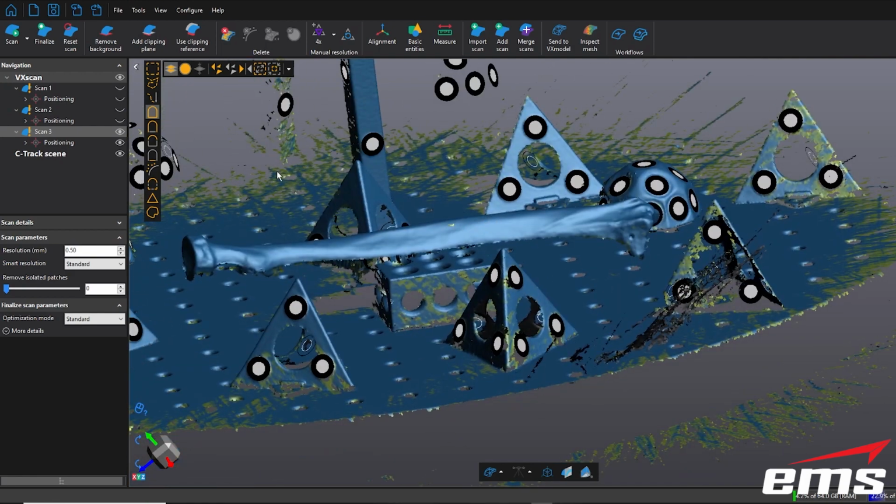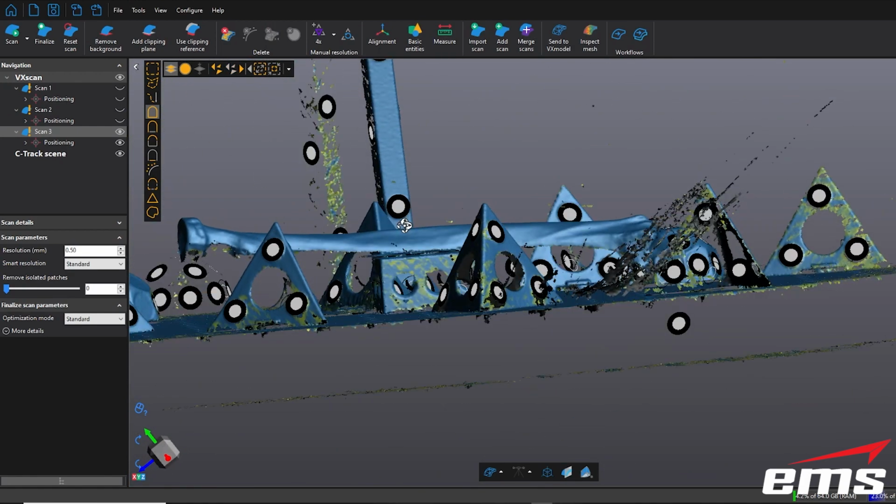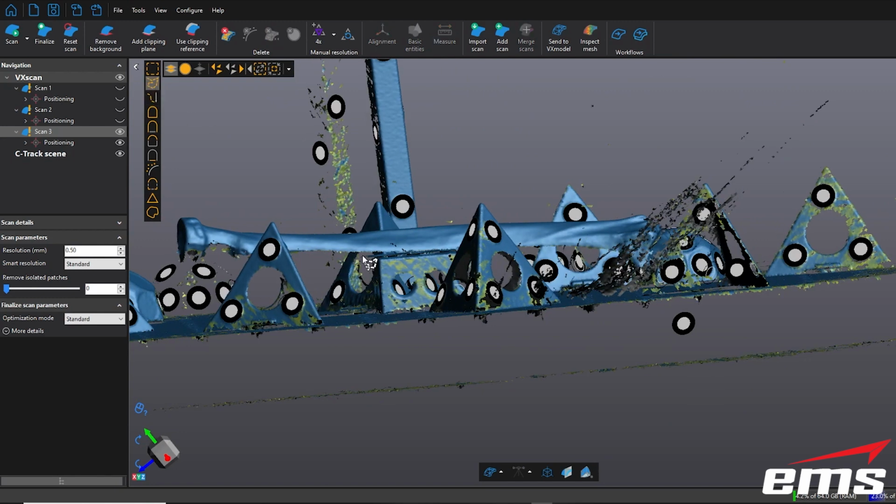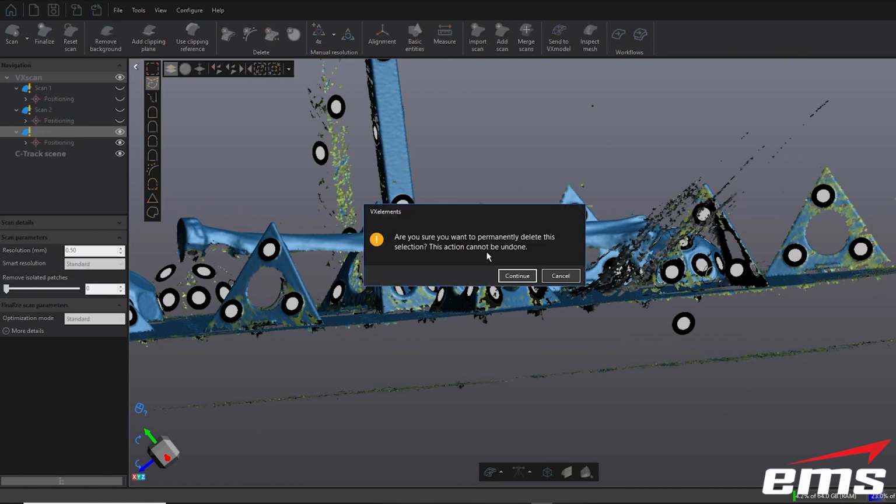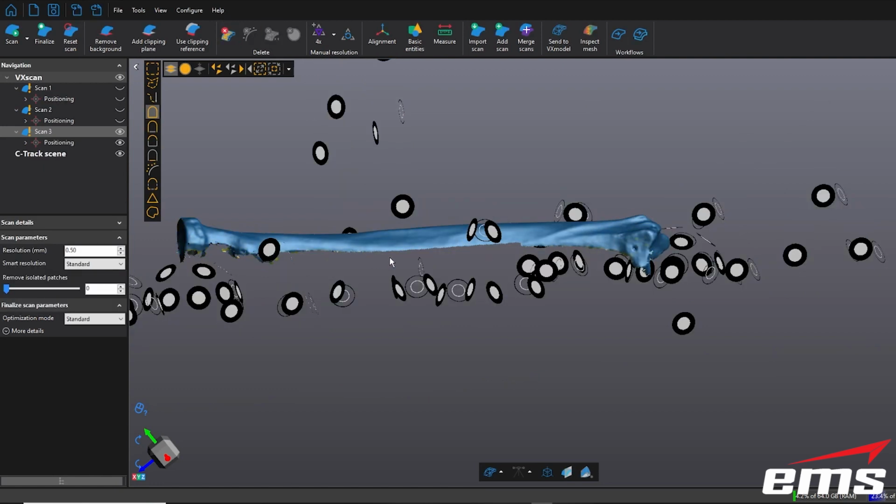So same thing, laying down. I just flipped it over. So again, same thing. Just delete that area. And then I should be able to just grab that. There we go. And keep. Okay. So I can quickly separate all the data.